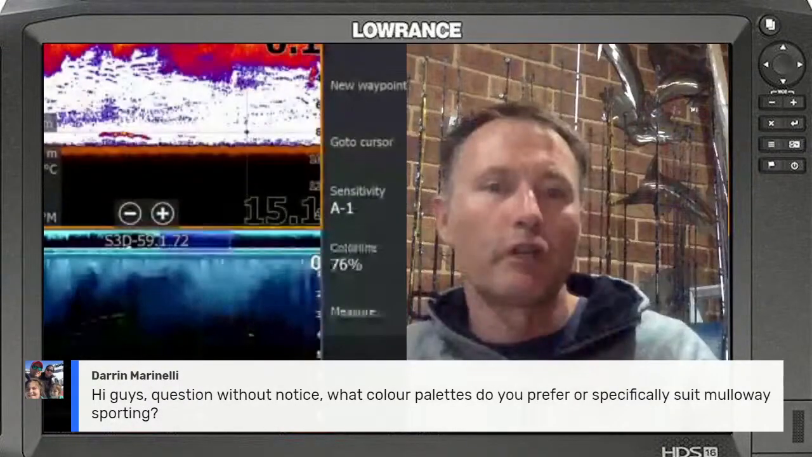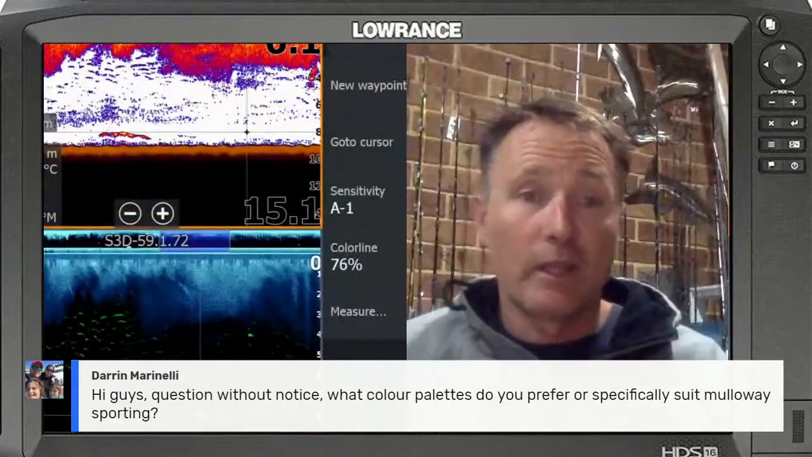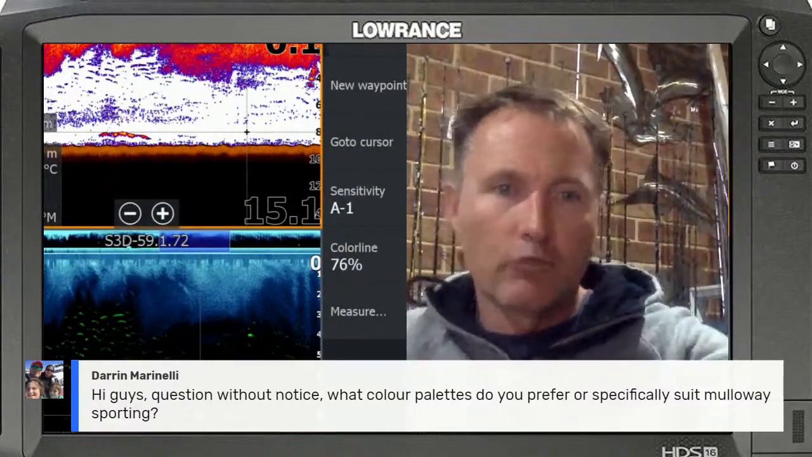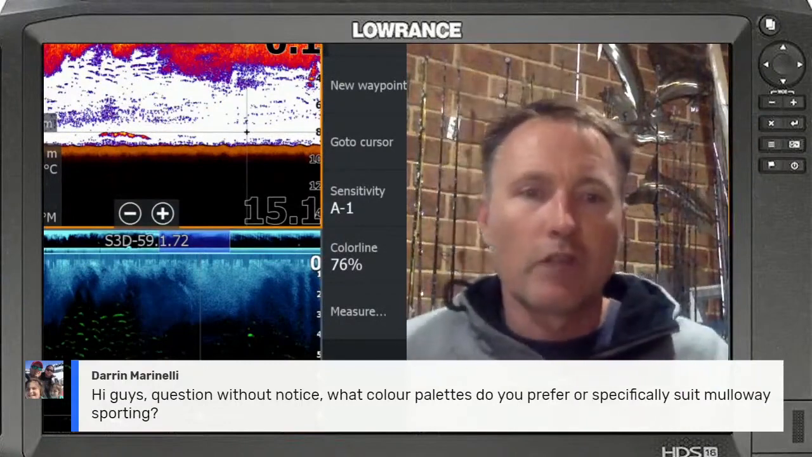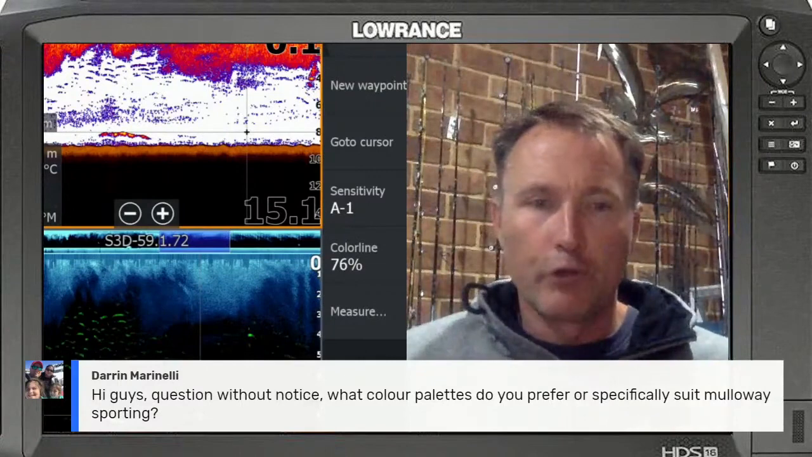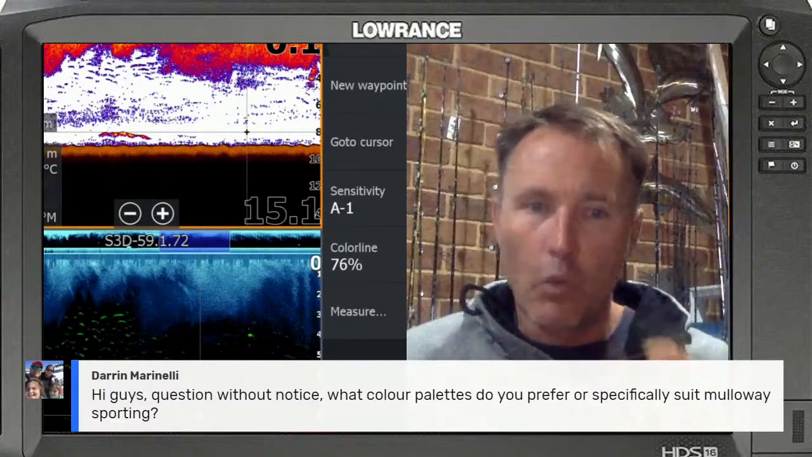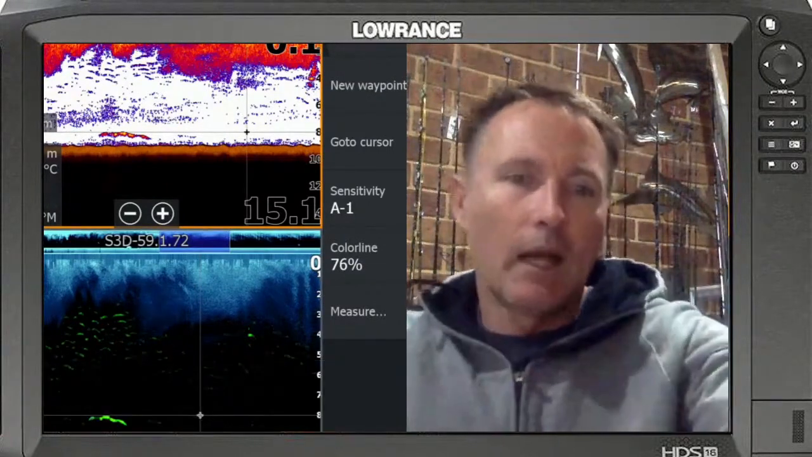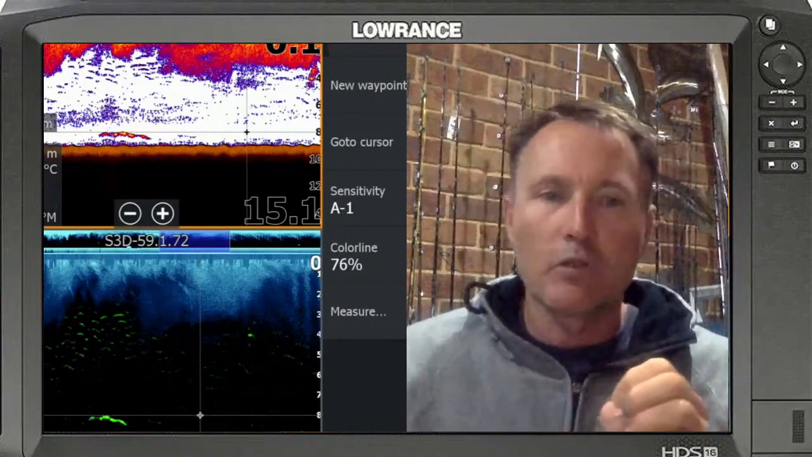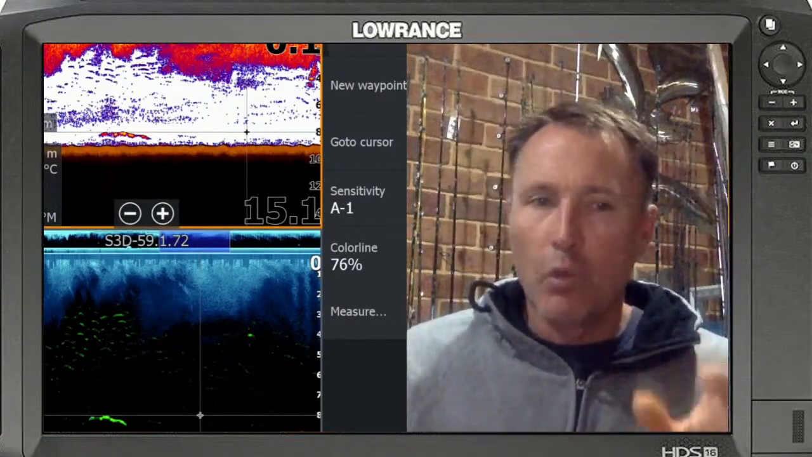But if we have a look at that screenshot there, that's one of my favourite palettes. So I really like that reds and oranges in my conventional sonar. And then in downscan, I like either the blue or that bronzy colour, and I like the white fish reveal generally. The blue one there, I've actually got the fluoro green up, so I use that a little bit as well. But my favourite one is probably the white fish reveal.